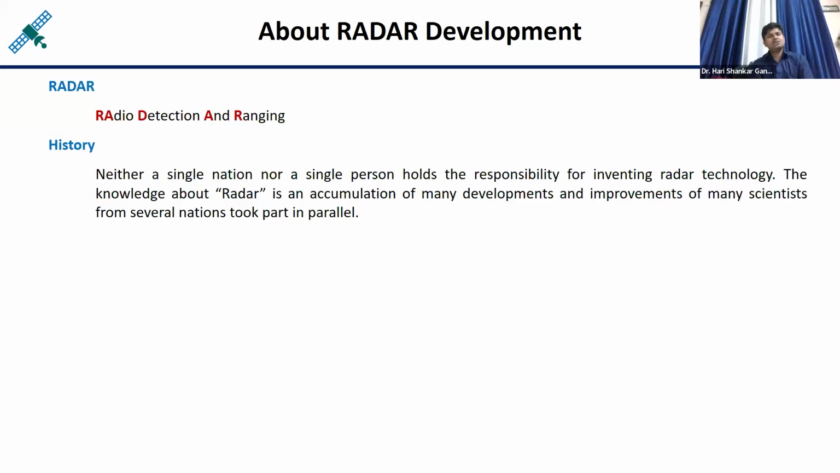Somebody is using radar for detecting targets over the ocean, or over the water surfaces. Somebody is detecting targets in the air, or targets which are moving on the earth surface. So different people have different objectives, and accordingly they were involved in the development of the radars. But this development started in the 20th century, somewhere around 1900.